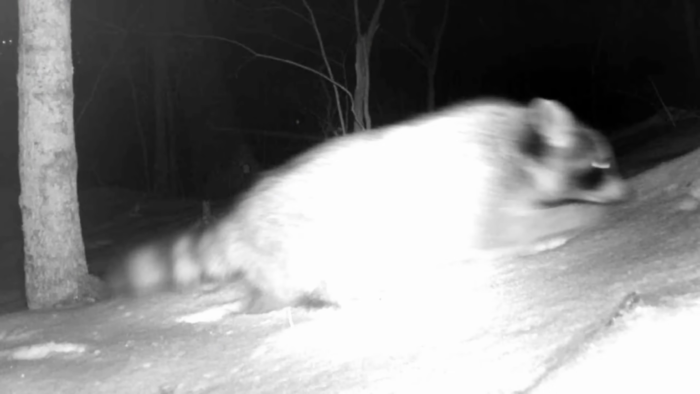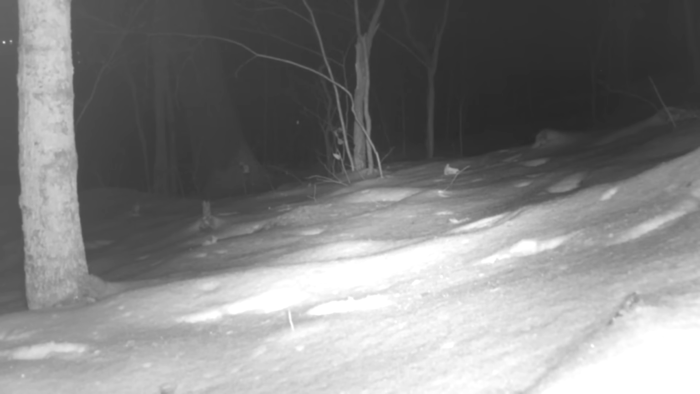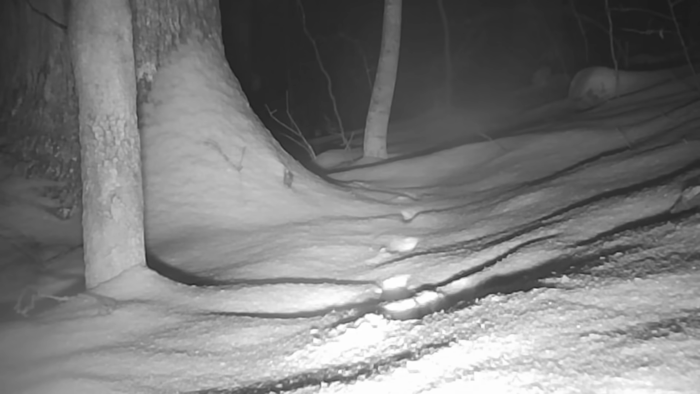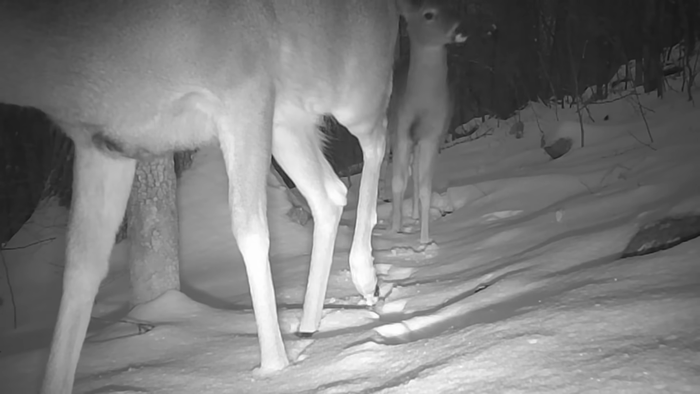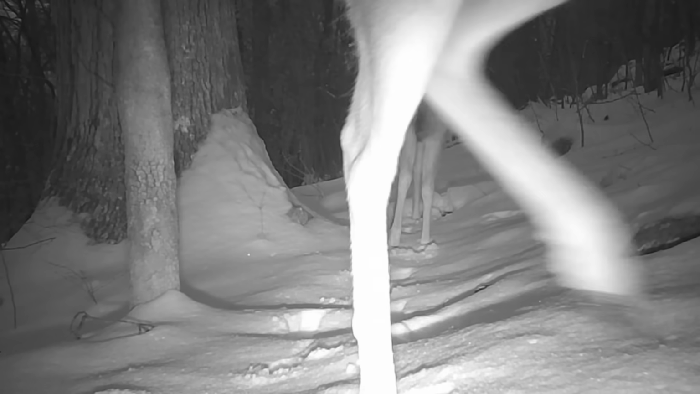Come dark on that first night, it's still snowing. The animals are trying to move around. Here's an old coon moving through the snow, coming off that ridge. And they move around, but not very much. Here's a deer moving through. I'd say that's Mommy in her pond. And you can see how cold it is.